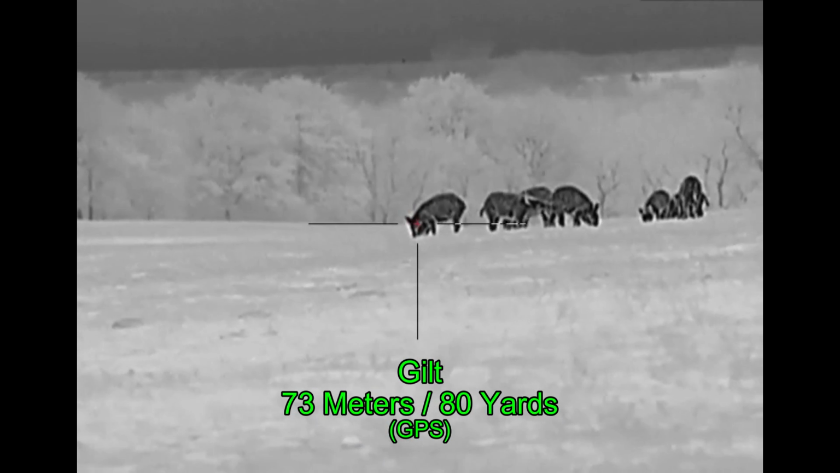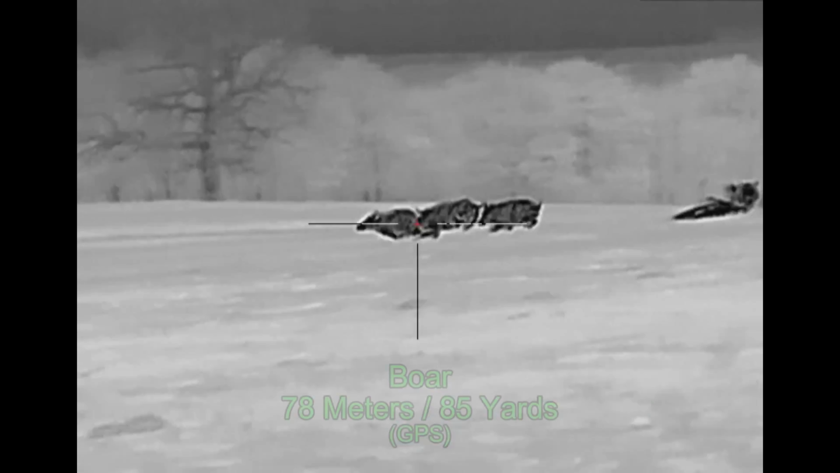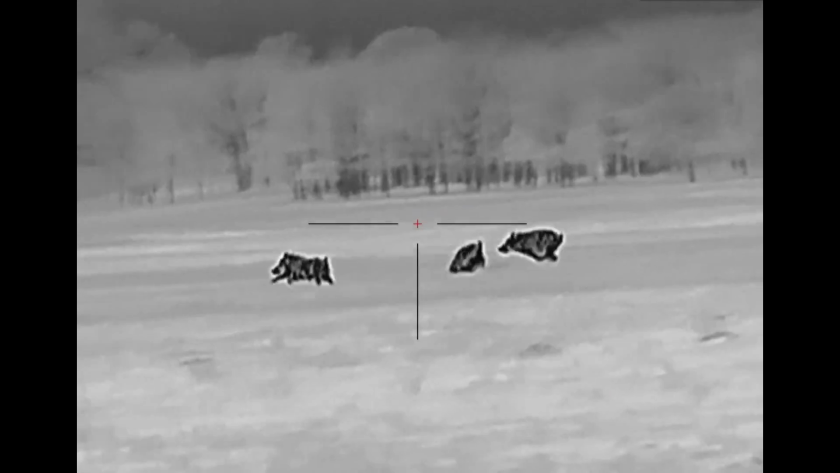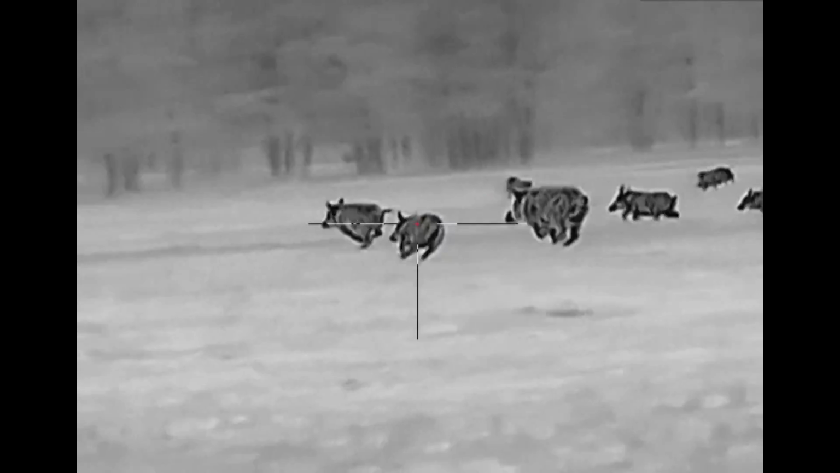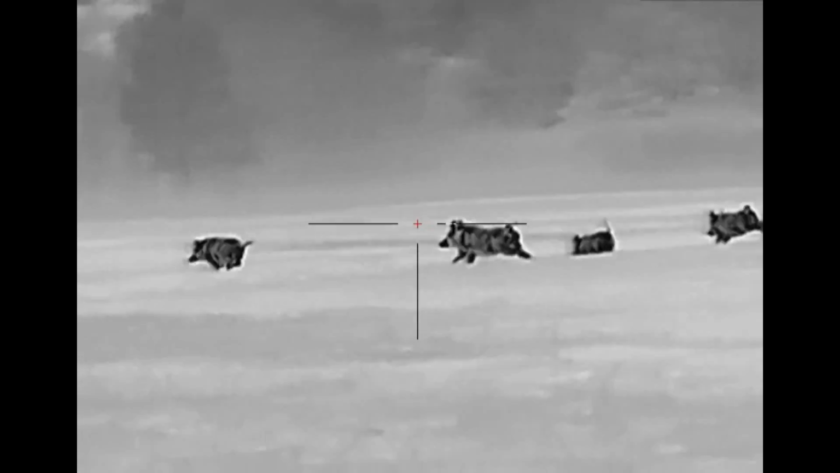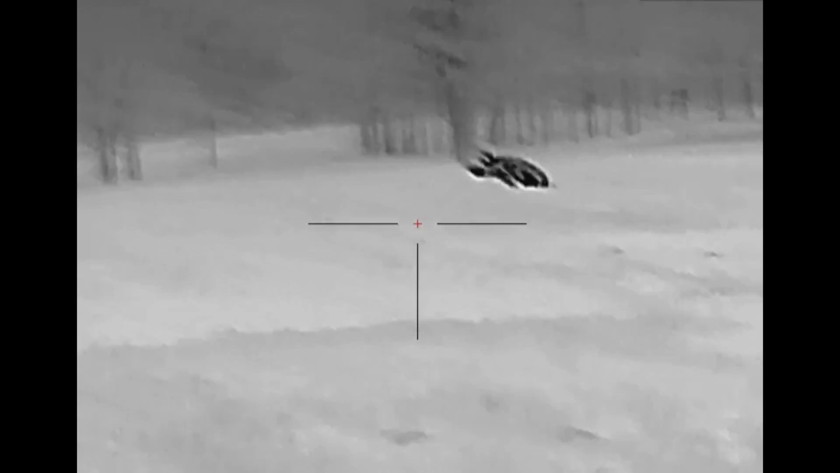I'm going to start with this gilt on the left. Down she goes. I roll a boar. I may have connected with that hog, but then the big boar that was chasing the sow earlier, I connect with him a couple times here.